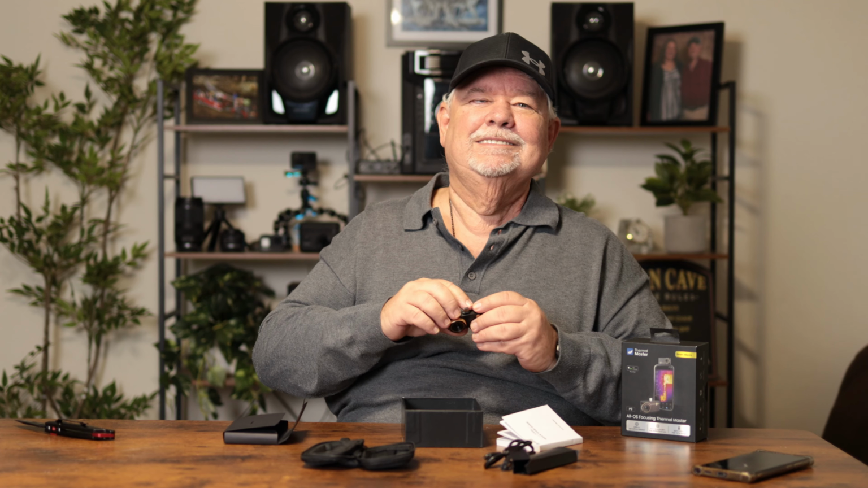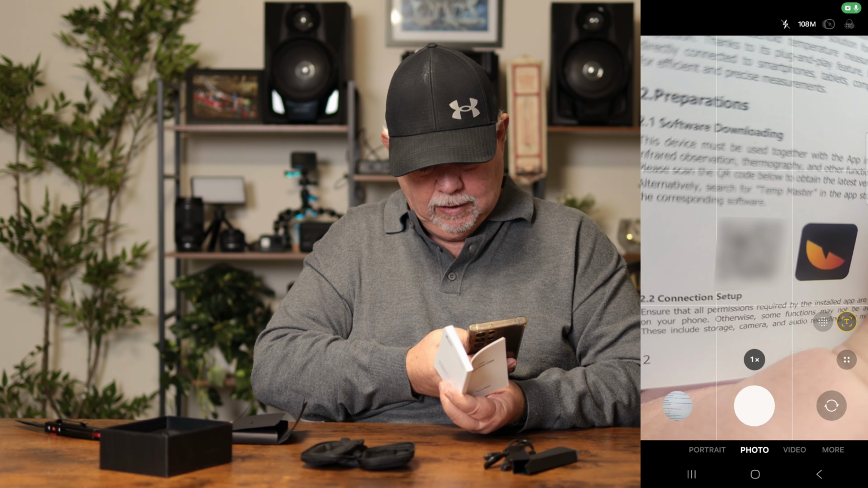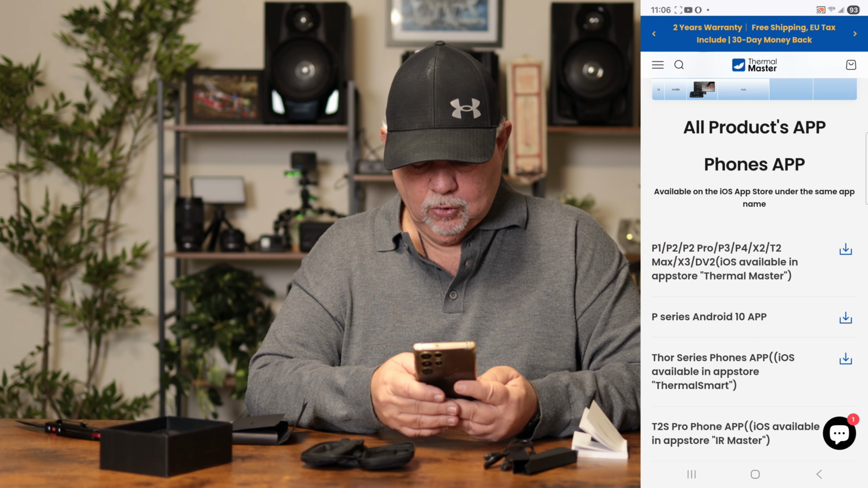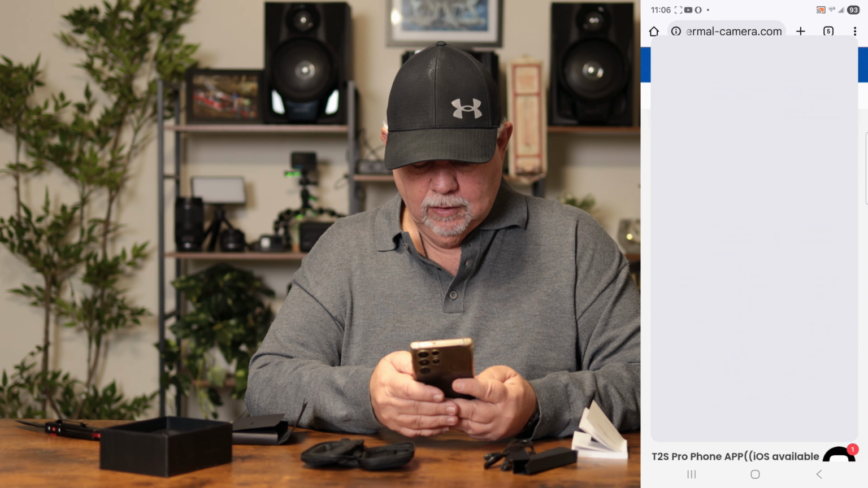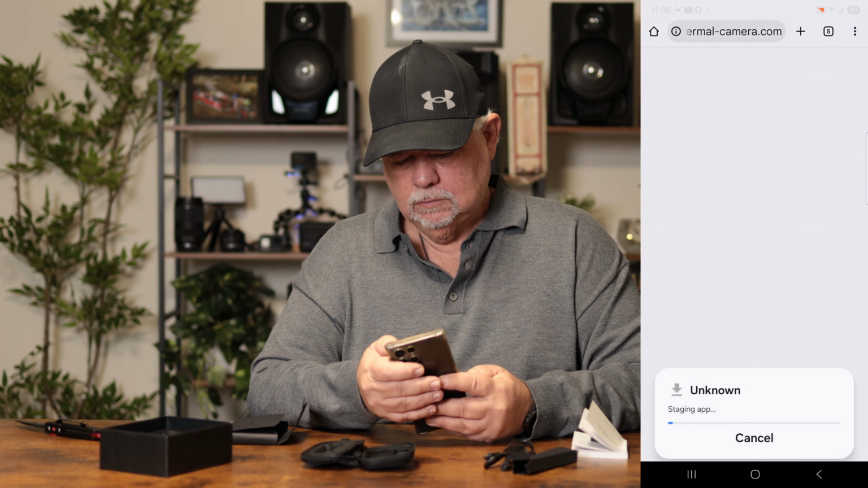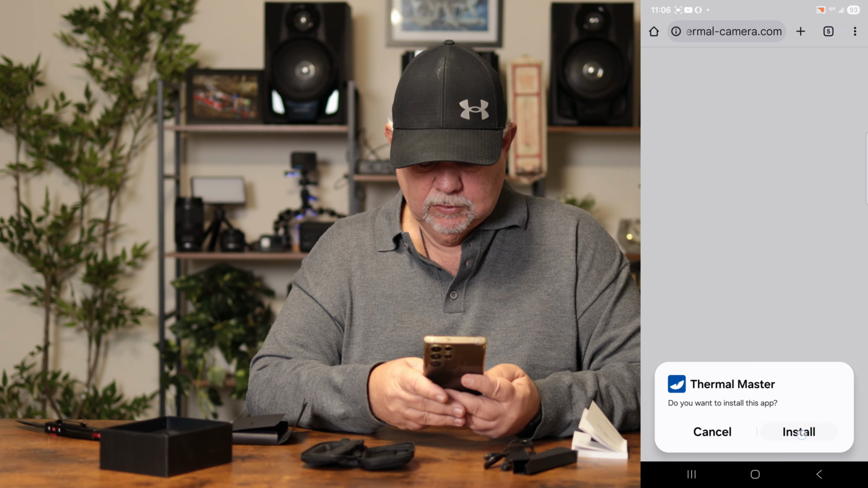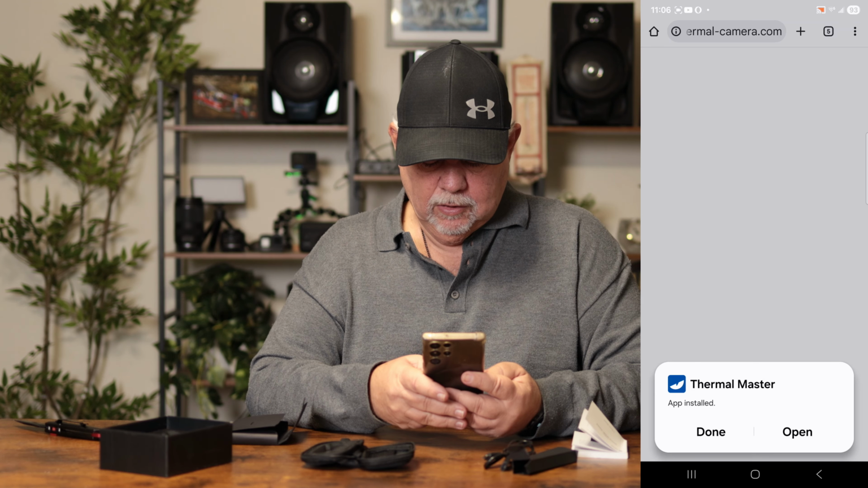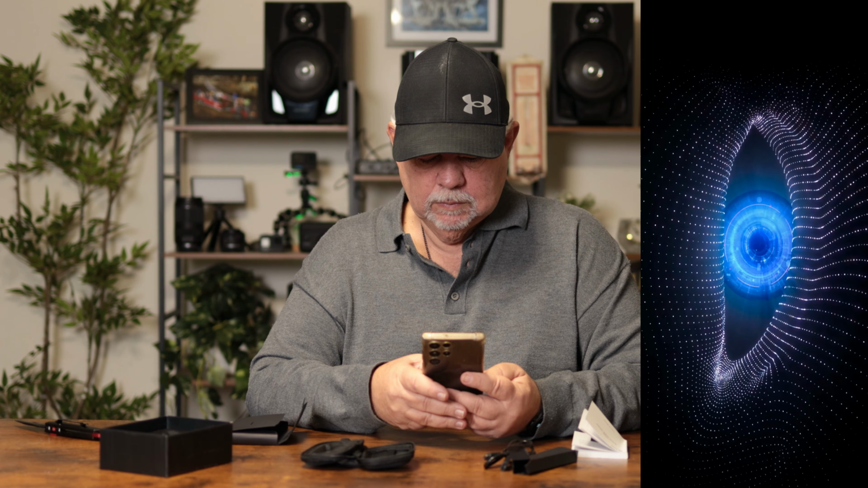Stick around. Open your camera, scan your QR code. We have the P3, so we will download that one. Download anyway. Install. Get it installed, click open. And here we go.